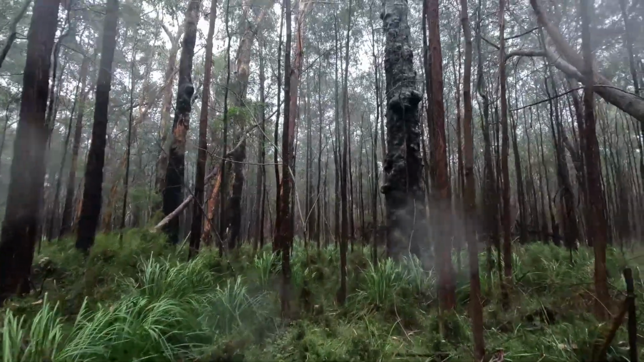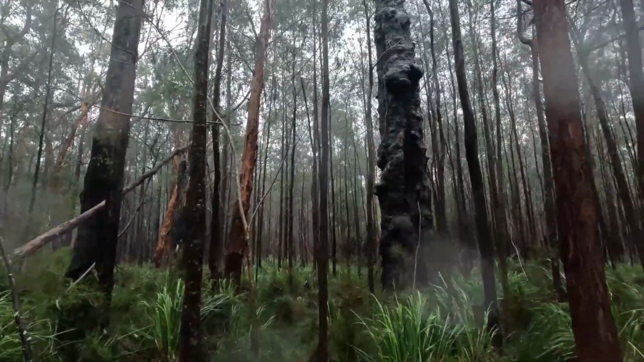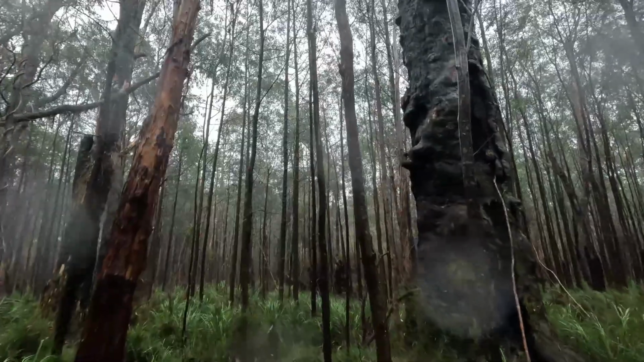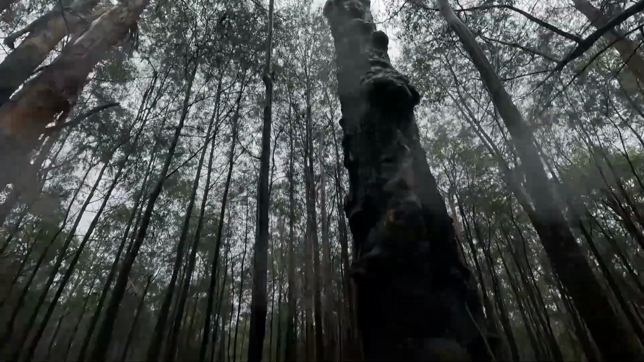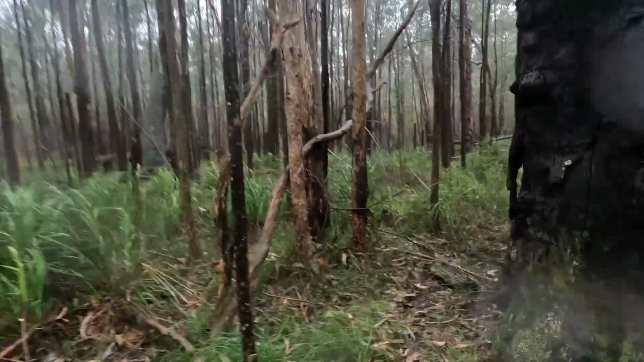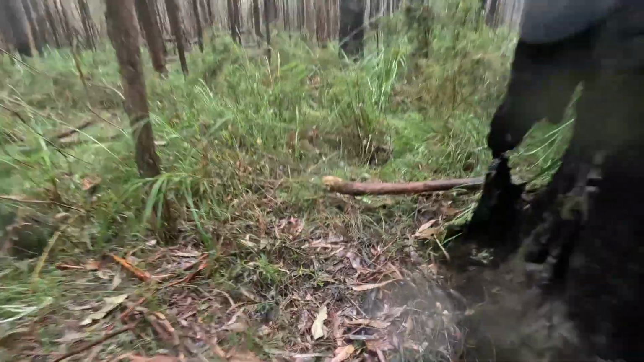Look at this burnt tree. Look at the knobbles on it. The knobbles? Knobs? Burls? A hole in there?